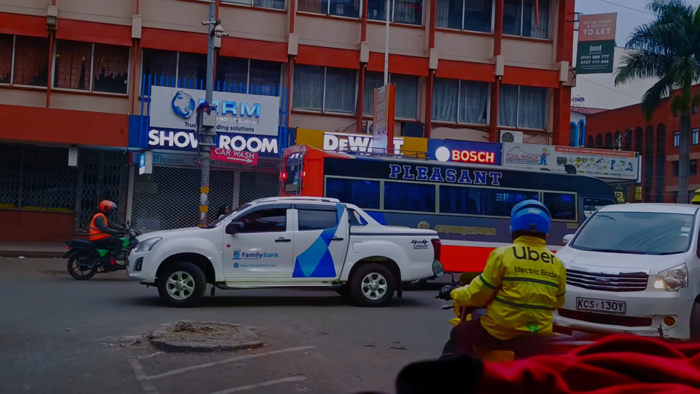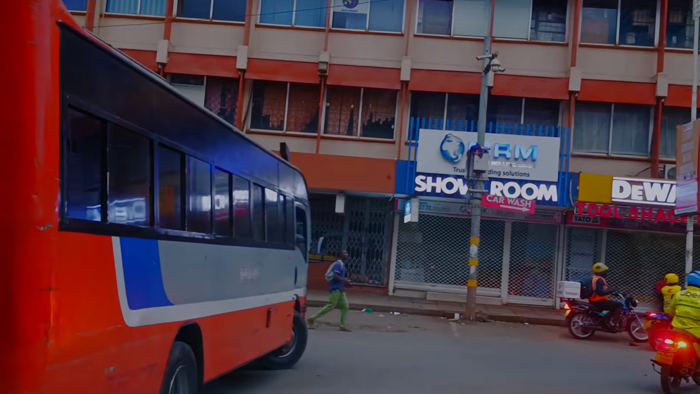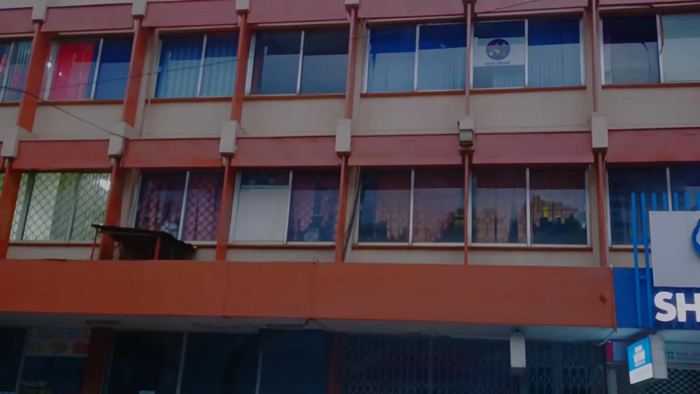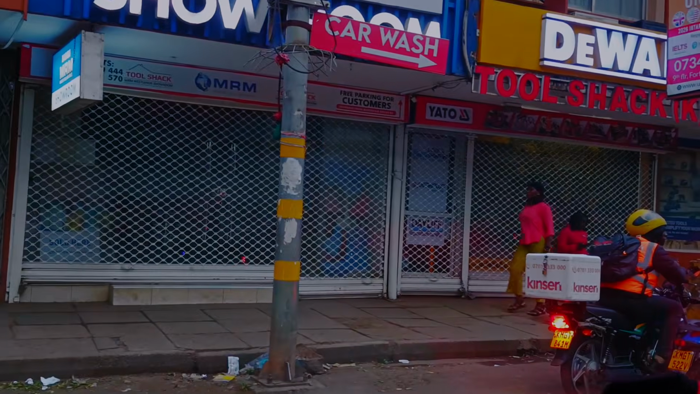Comment down below. So right here we link it with Mpaka Road. This is the Mpaka Road Westlands. Okay? And then post Mpaka Road, we're gonna link with Woodville Grove and then Ring Road. Guys, what do you think?